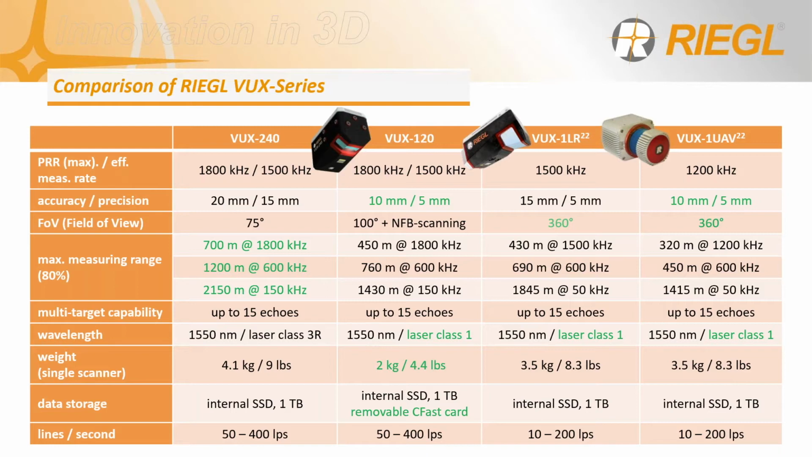It also mirrors the same accuracy and precision as the VUX-1 UAV. However, it's nearly half the weight and offers an even longer measurement range compared to the VUX-1 LR. A notable key feature between all of the models are the differing fields of view, which is a factor in your mission planning.